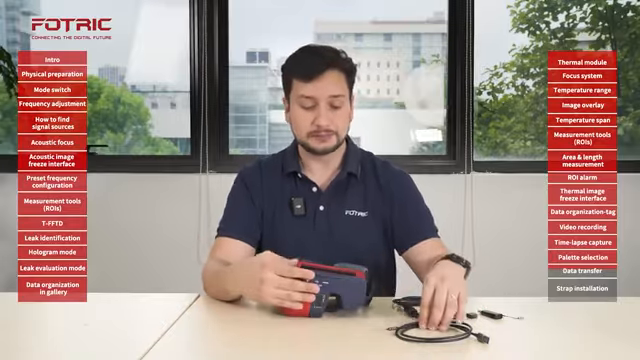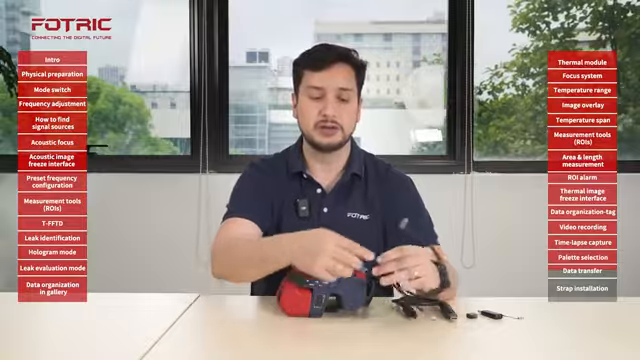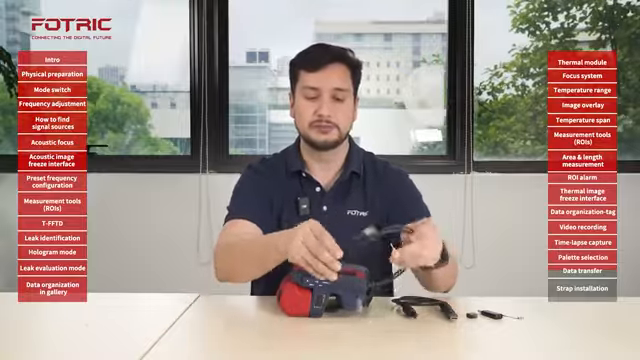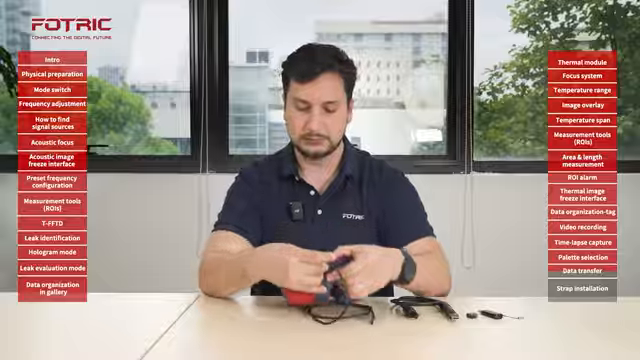The second way to extract data from the camera, like images and videos, is by the USB cable. It can also be used to connect to our softwares, so you can control the camera through a wired connection. The USB will go right in the middle, and then it can be connected to your computer.